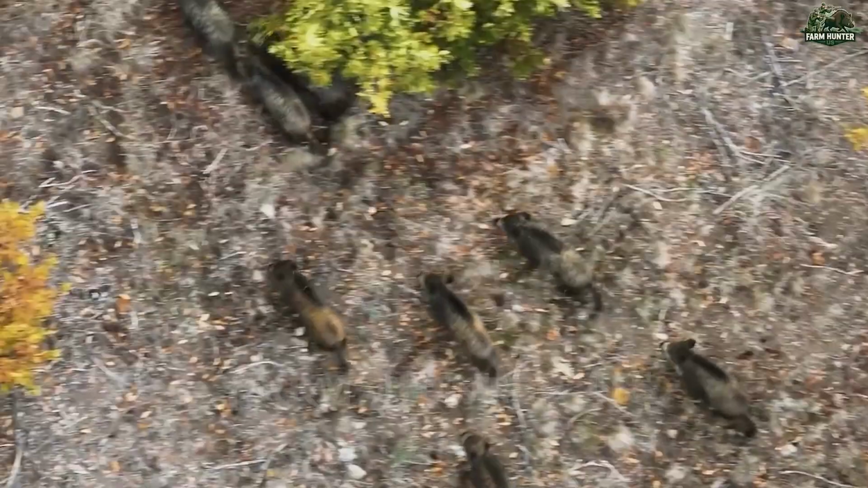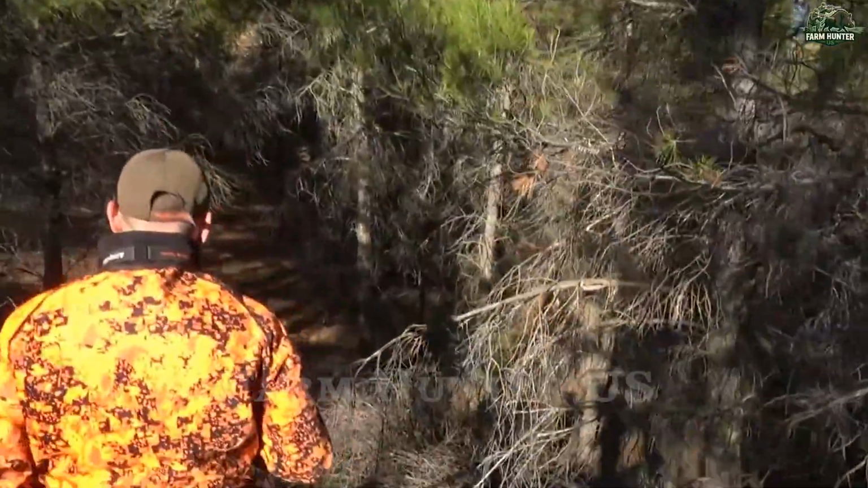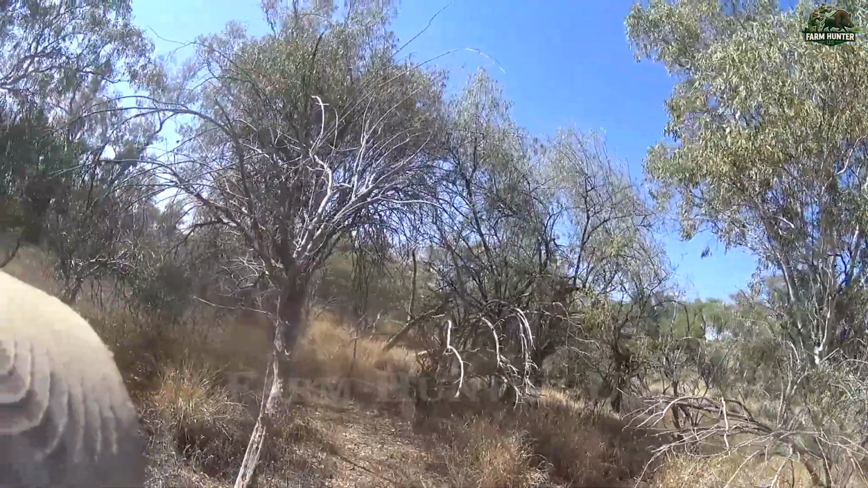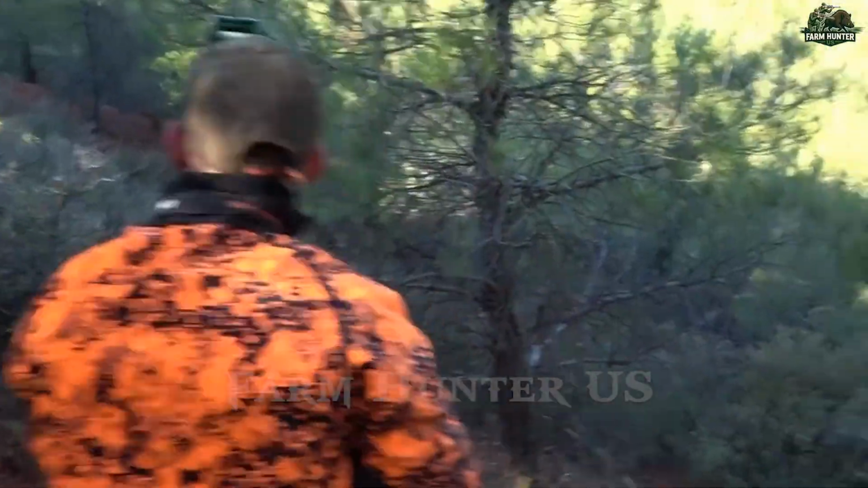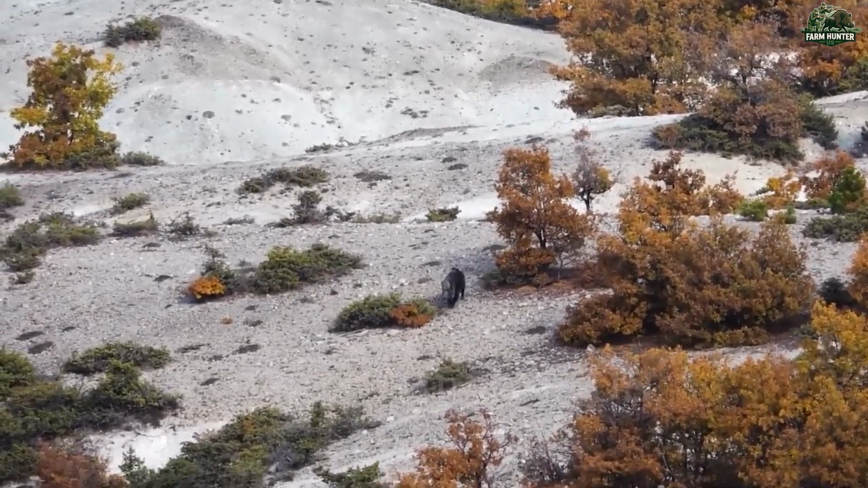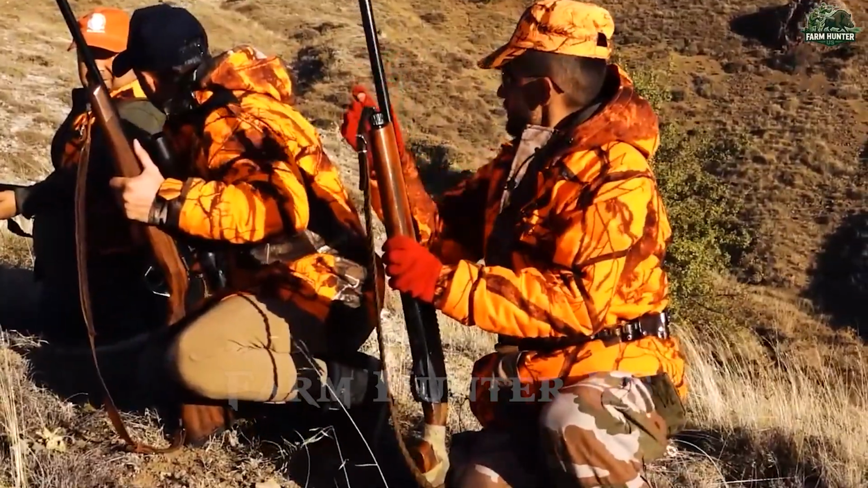Things escalated when an entire herd burst from a dense patch of thorns, scattering like a wave crashing through the undergrowth. We tracked them for nearly an hour, covering difficult terrain and dodging low branches. When I finally got a clear shot, I took it, another hit. One boar even attempted to escape along a steep slope, but our lookout spotted it and neutralized it before it could vanish into the next valley.